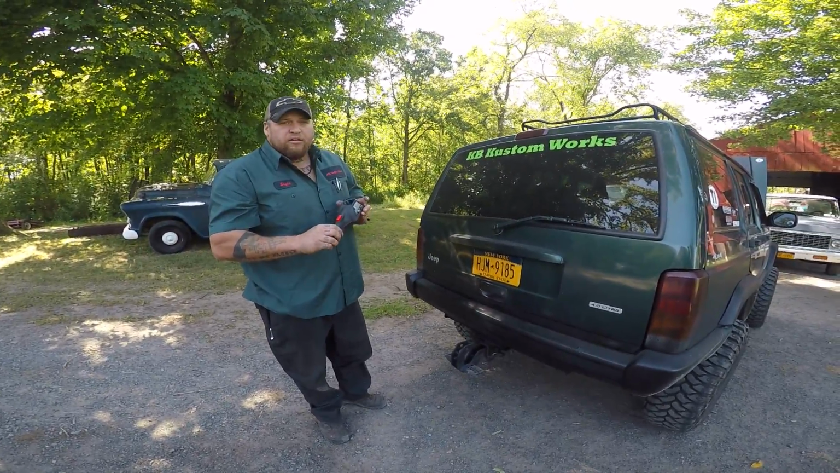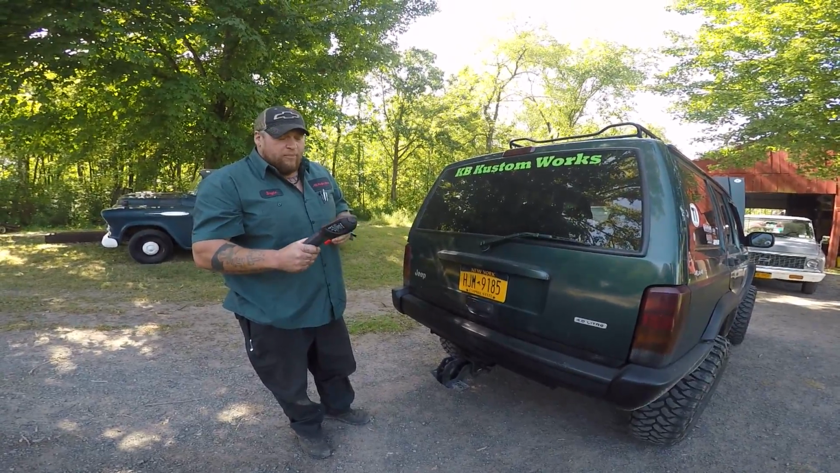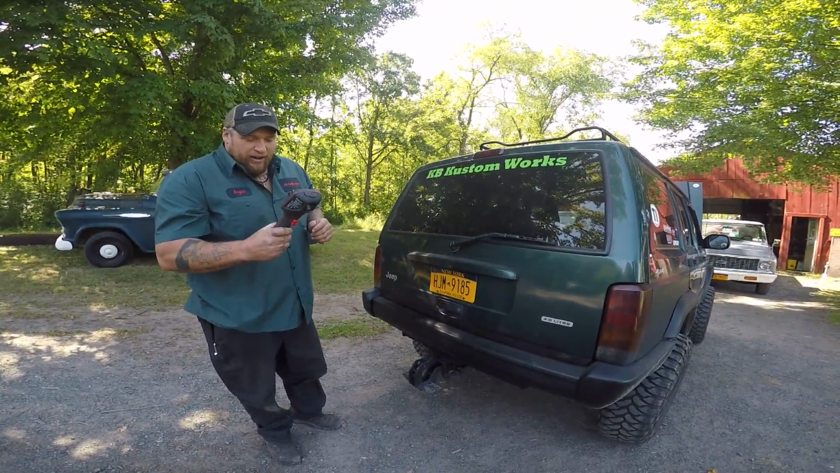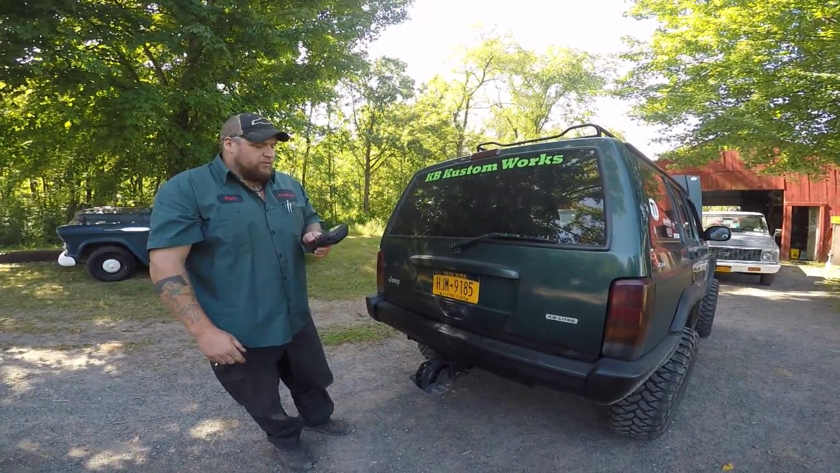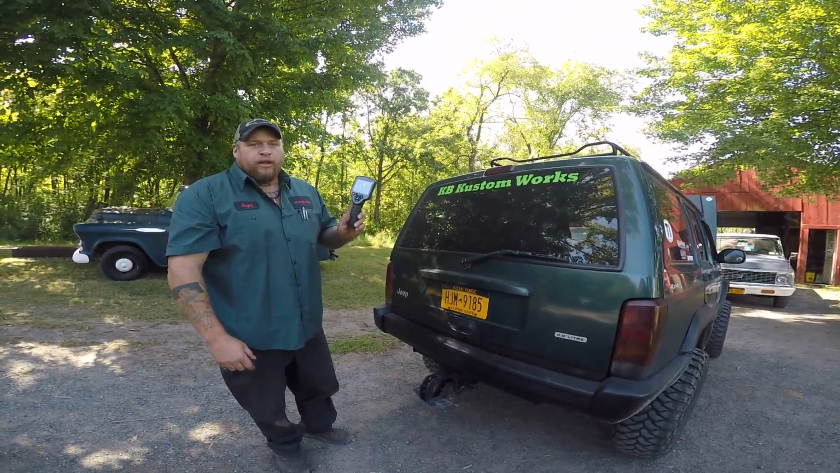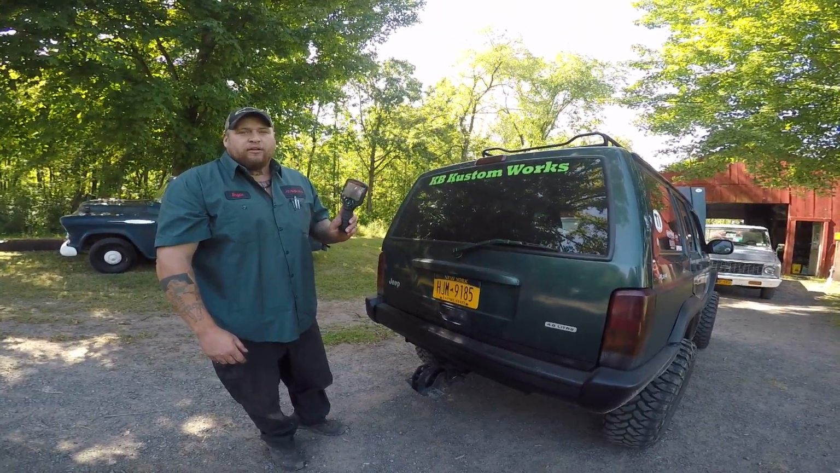They're quite pricey. I got this one for $1,200 off the Snap-on truck. Thanks to Chris Rickard at Snap-on. But just an absolute great tool. I absolutely love it. And if you can afford something like this, by all means, go get it. Saves you an unbelievable amount of time in diagnostics.